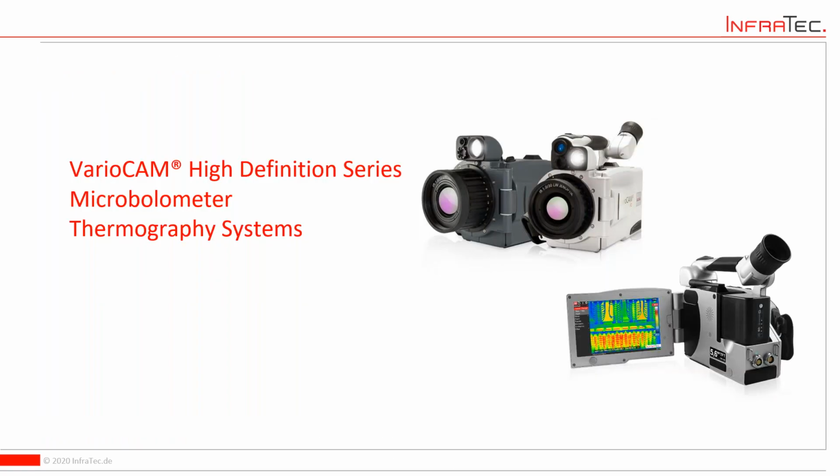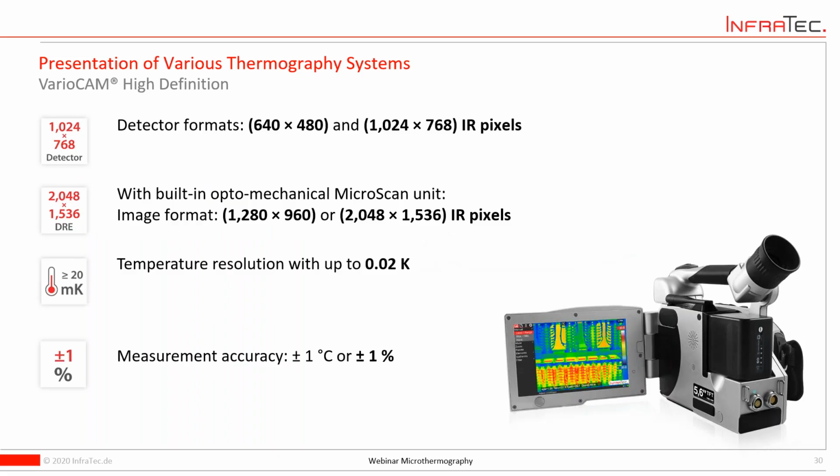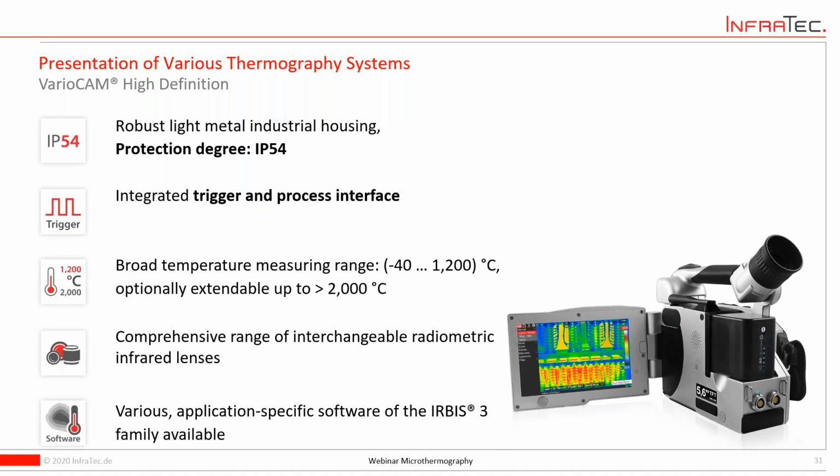So the other camera series I talked about is the Variocam series. These are called microbolometer cameras. They are also available with a quite large product range with different detector formats, with also a superb image quality for this kind of product. So when you compare these specs with other manufacturers, you will see that this is a really professional high-end product. Just to give you an idea about the performance here,